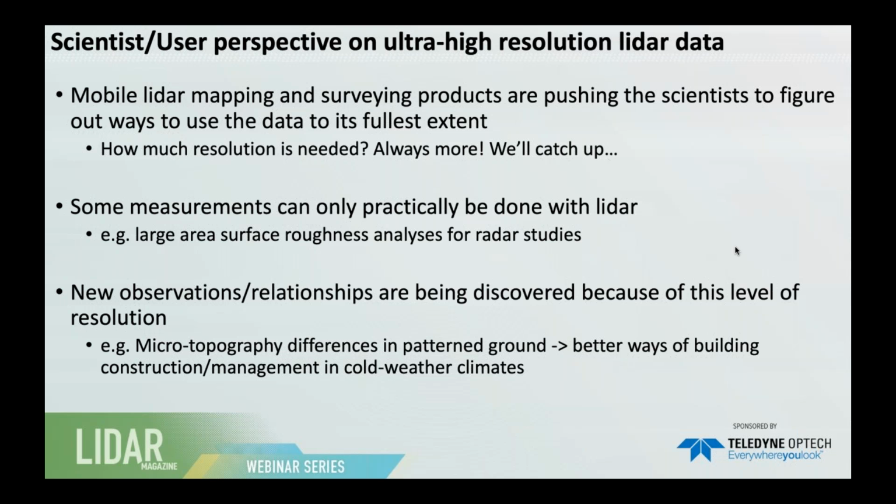Some measurements can only practically be done with LiDAR, either backpack or UAV systems. So these large area surface roughness analyses for radar studies are a really novel use. And you can't get that level of detail or resolution or confidence in your data from photogrammetry. And so new observations and relationships are always being discovered because of this level of resolution. And I mentioned a couple of examples from that.